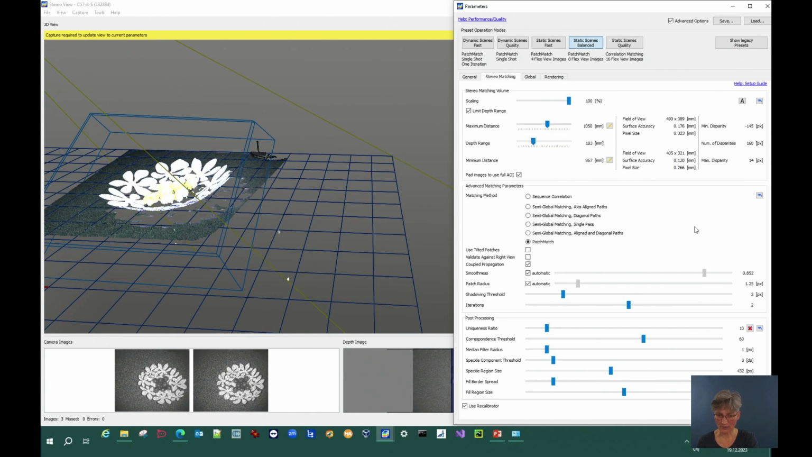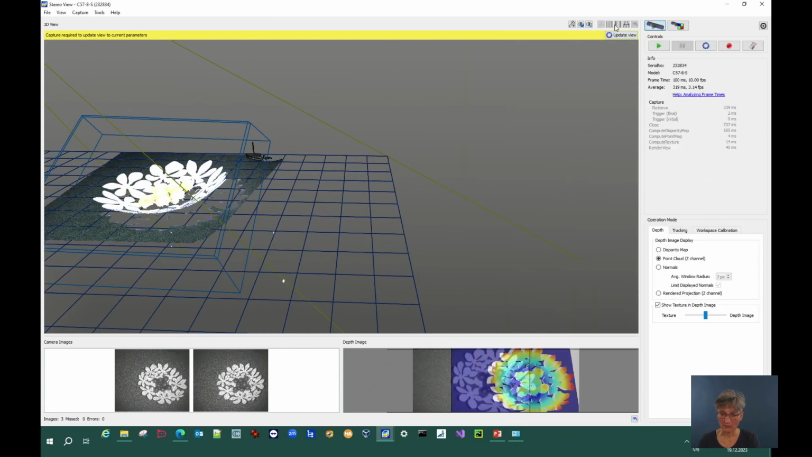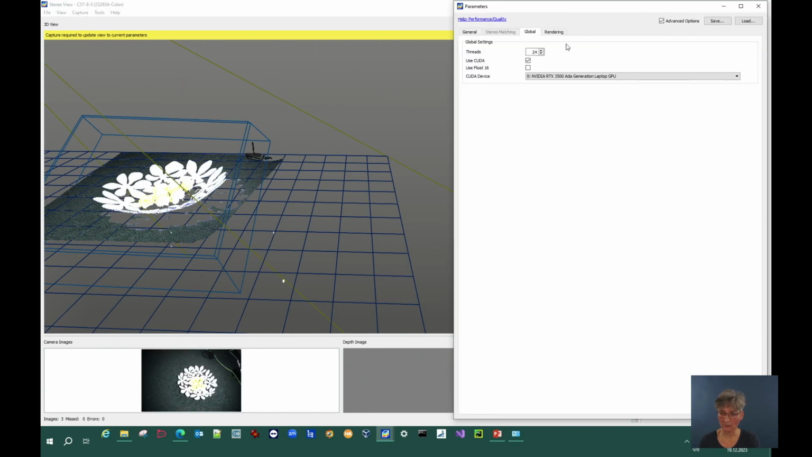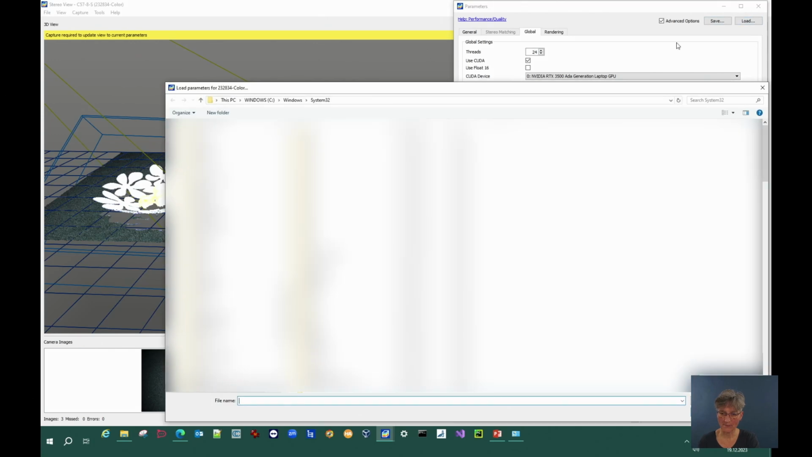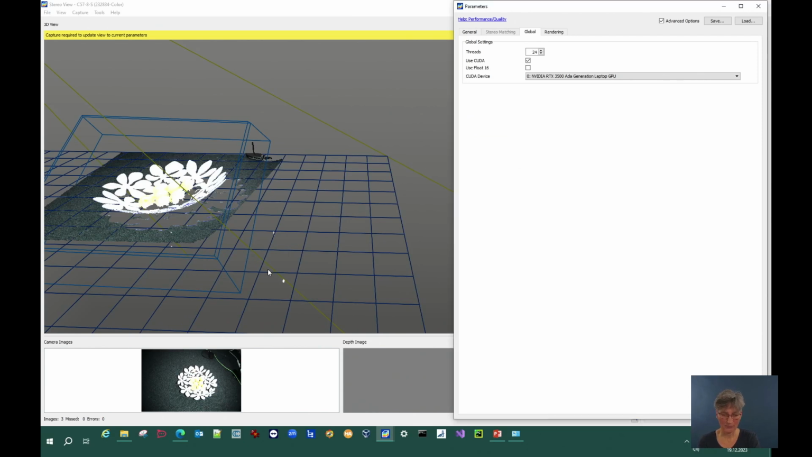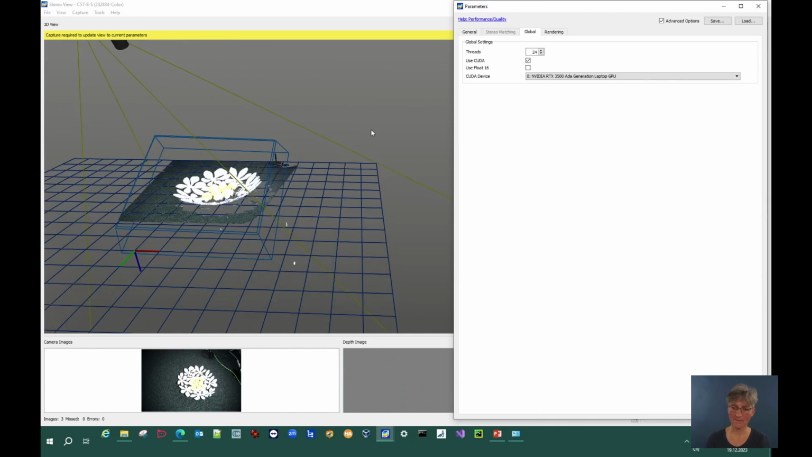I apply this and I change to the color camera, load the parameters. And I'm done.